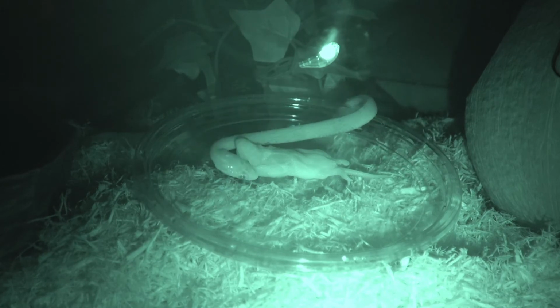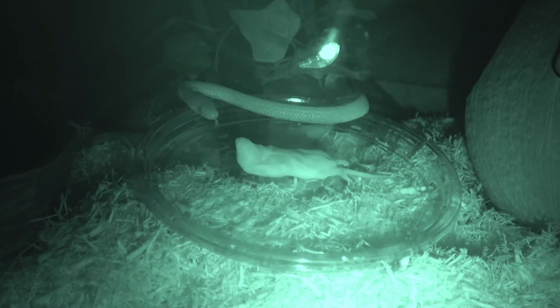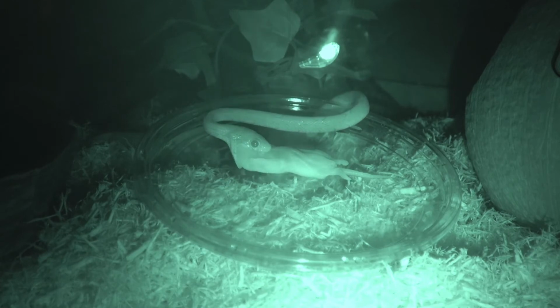But we also love reptiles and snakes, and we're going to start our own separate category on our channel called reptiles. So thought this was very interesting for science purposes, if anything.